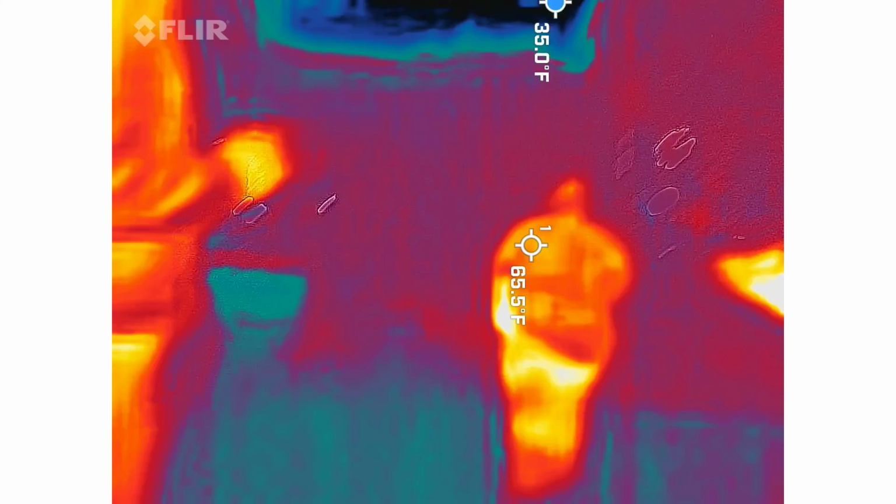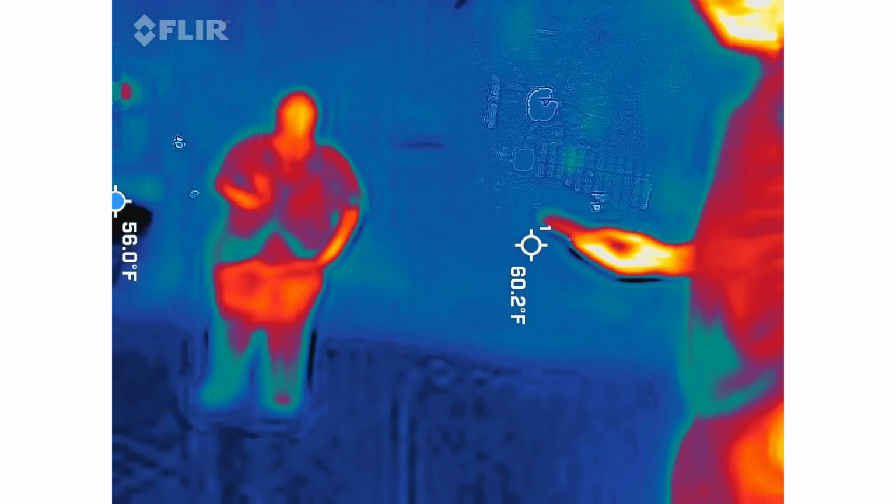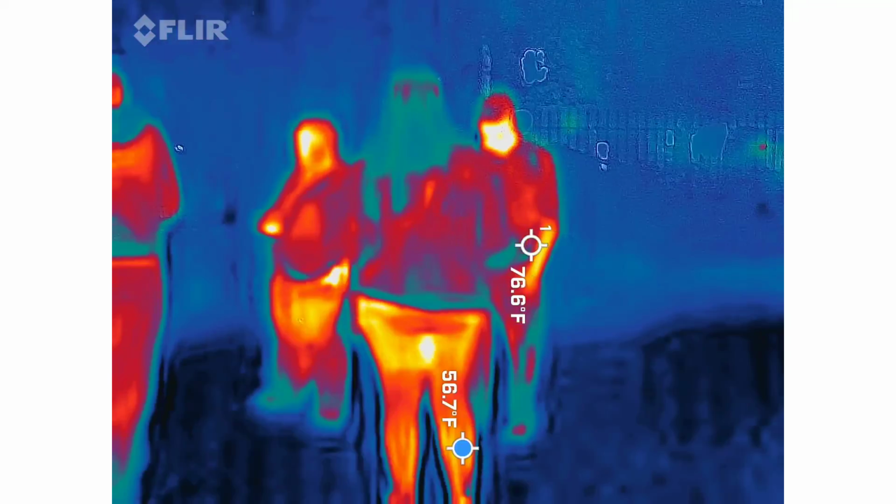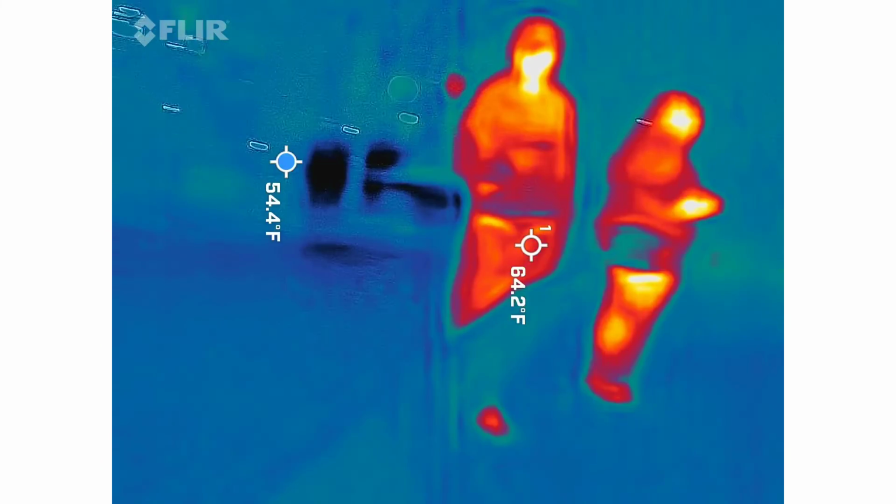By how your phone can pick it up, but they actually work. I test them all the time. 50.8. Anything in the 40s. 50. It's called True EMF Detector.